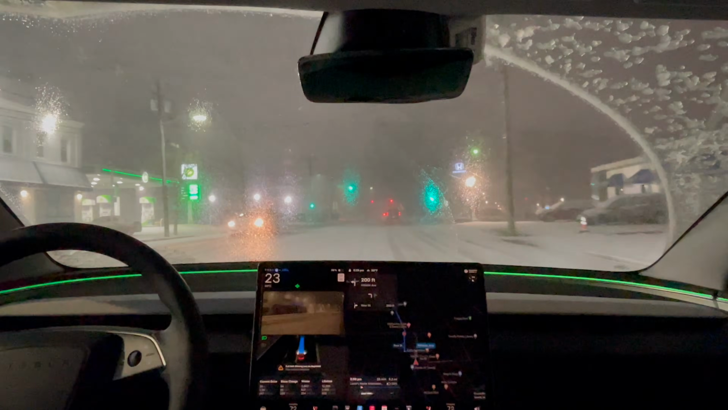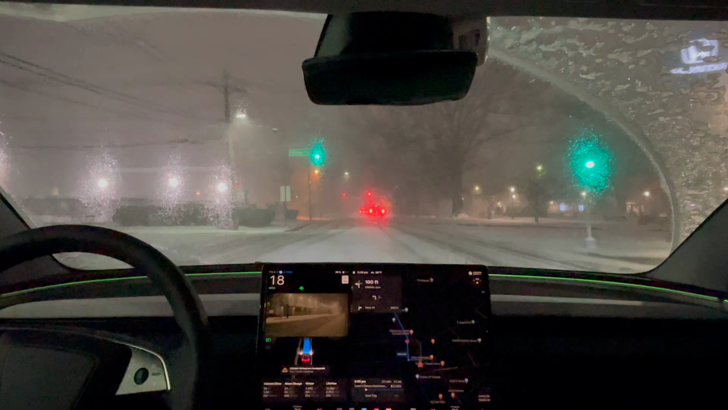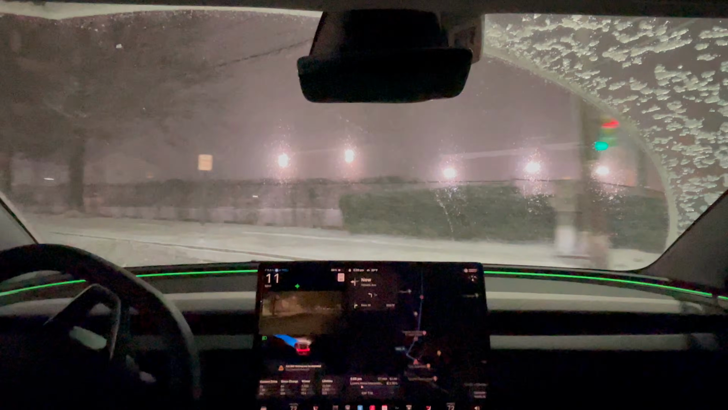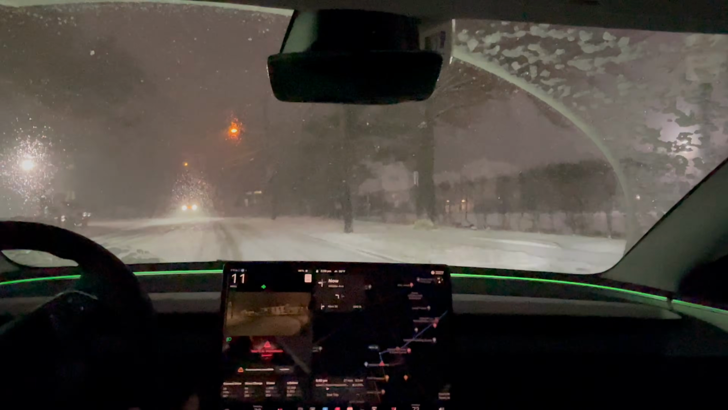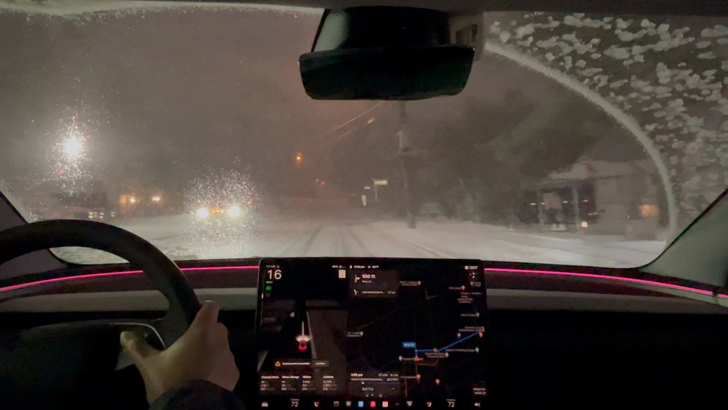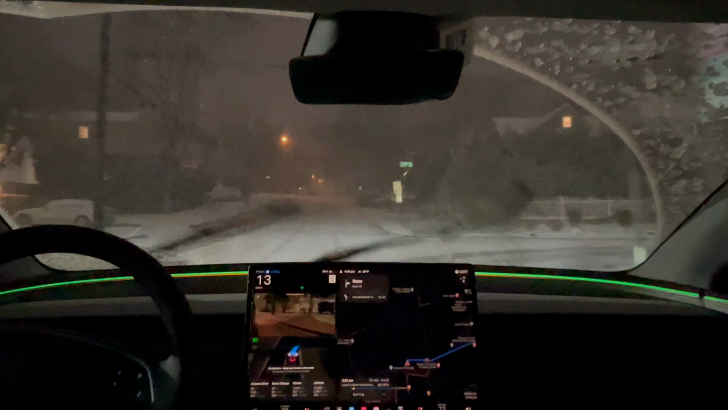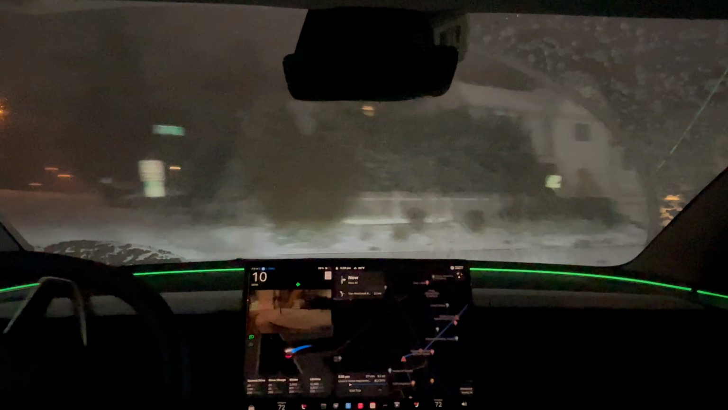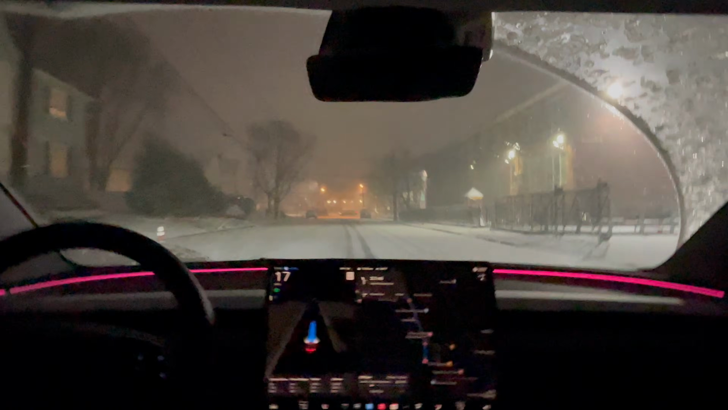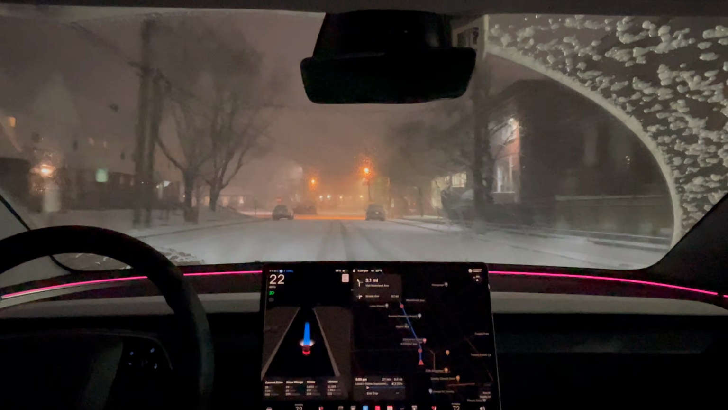Okay, it's sliding. I don't even know if this is the correct way to move to this left side here, because I can't even see the yellow lines. Okay, right there it just slid, so it told me to take over. Okay, I'm gonna re-engage. So right there, when it was making that left turn, it was moving to the left. I don't even know if that was correct or not, because we might be on the opposing lane, but you just can't tell from here.